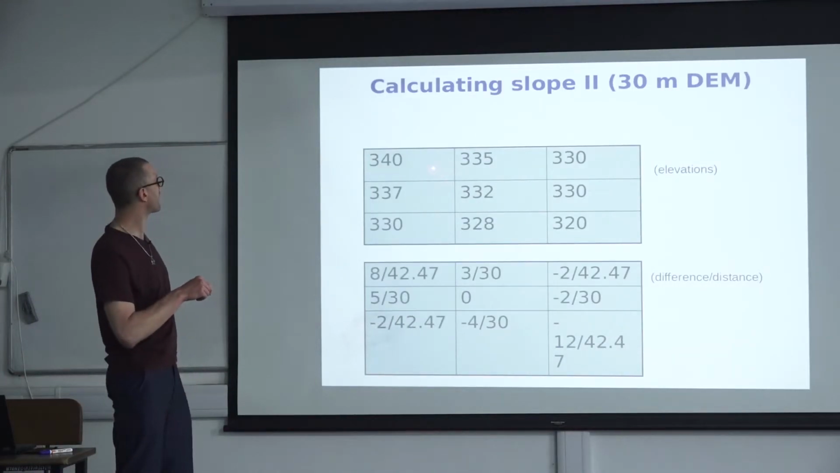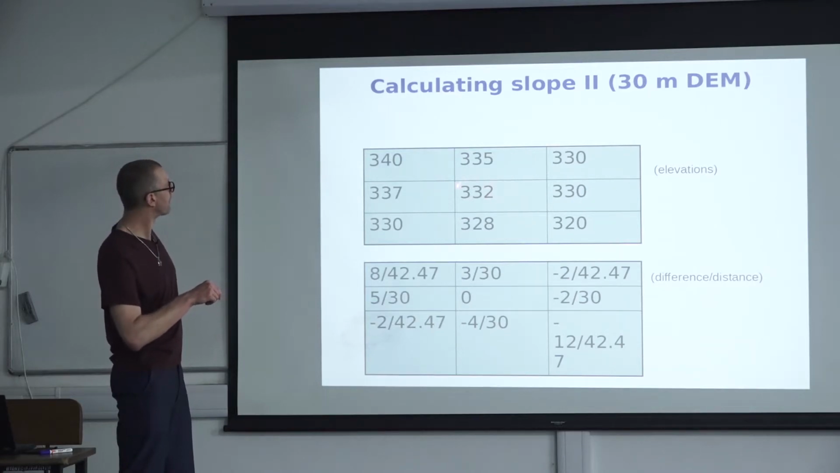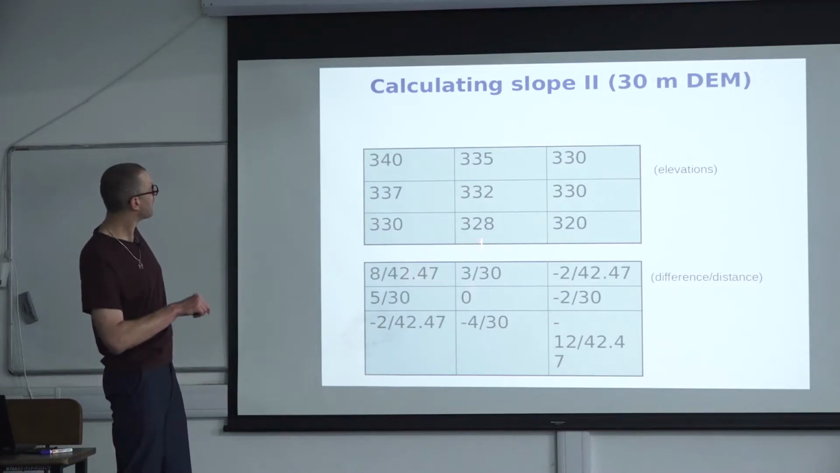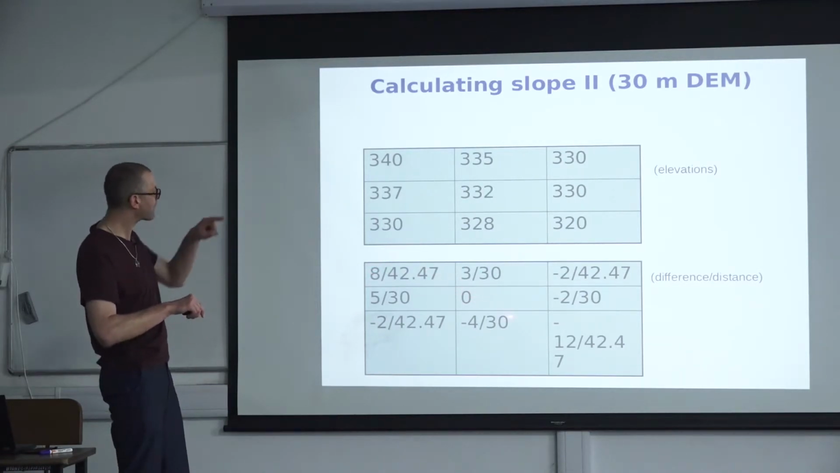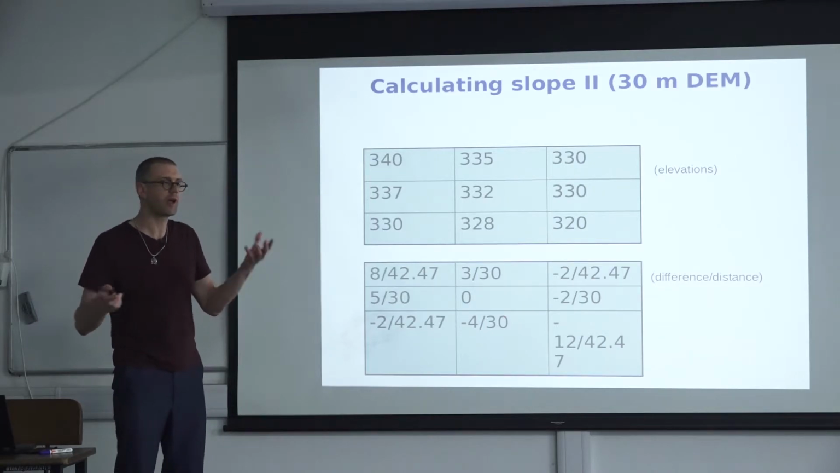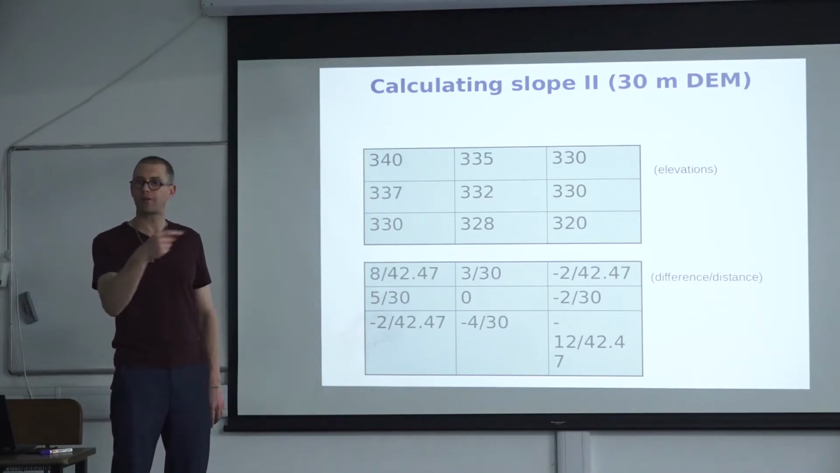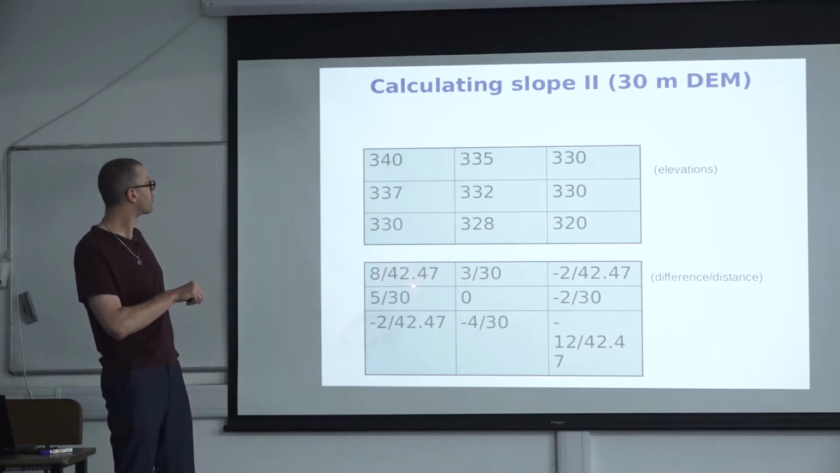So if we do that for an example, these are elevations in meters. Our center cell is 332 meters high. Then we have one cell that is 340 meters, and down here we have one cell that is 320 meters, for example. So how do you calculate the slope versus every other cell? Well, you just take the elevation difference, 340 minus 332, the elevation difference is 8. And the x distance, rise over run, right? That's the slope, is the cell size, 30 meters times the square root of 2 because it's diagonal. So we are here at 42.47.